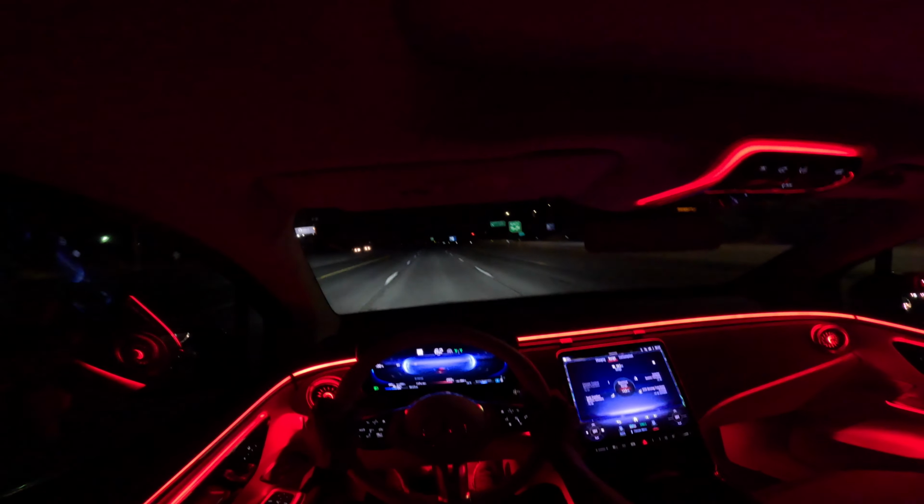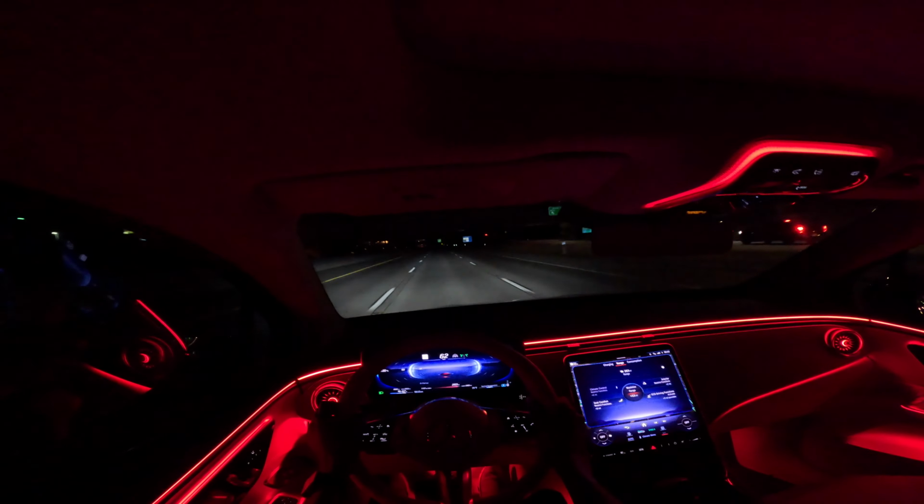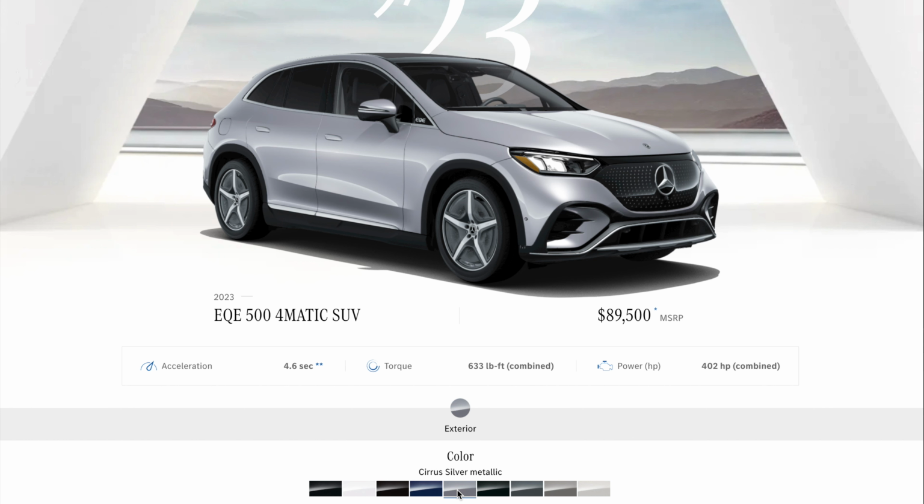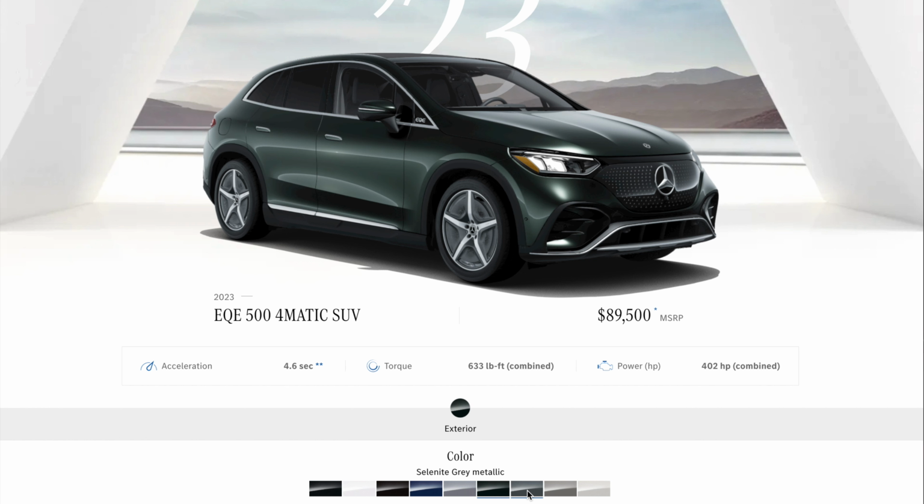Now you can get this EQE 500 in a range of colors, including the Syrah Silver Metallic, Obsidian Black, Emerald Green, and Manufaktur Alpine Gray. Very exclusive colors on this car.